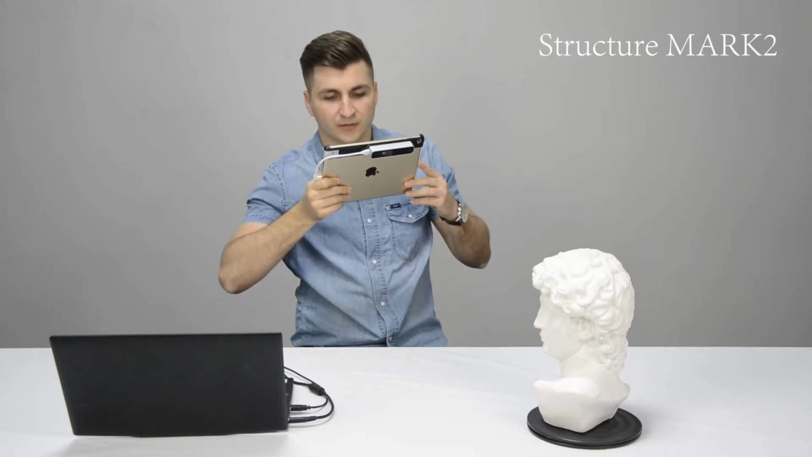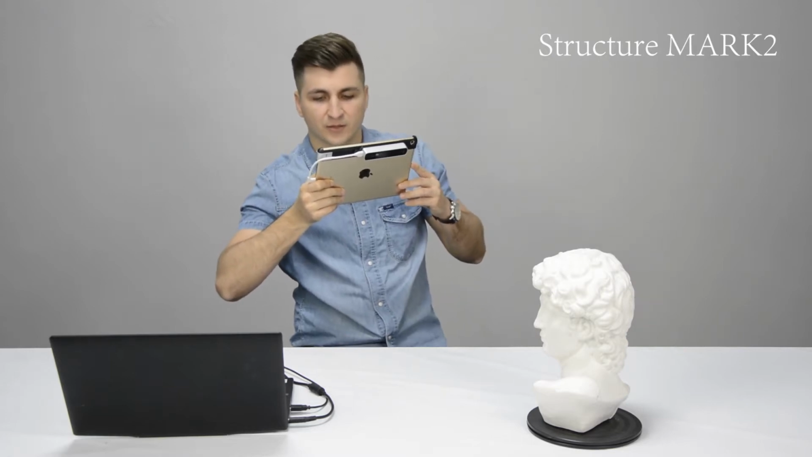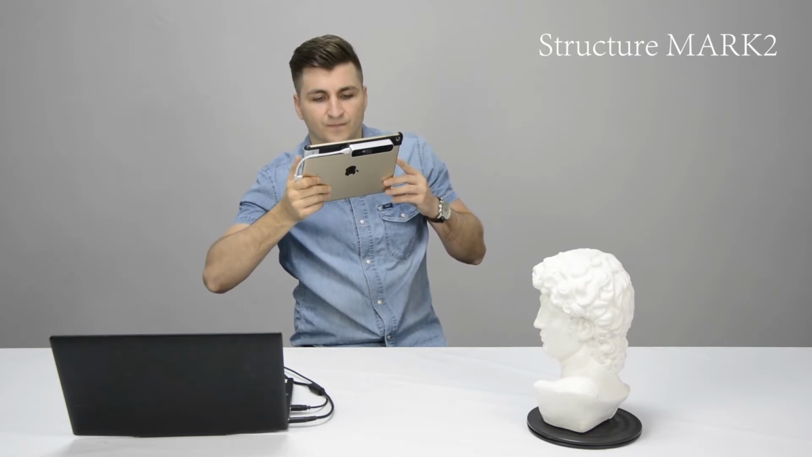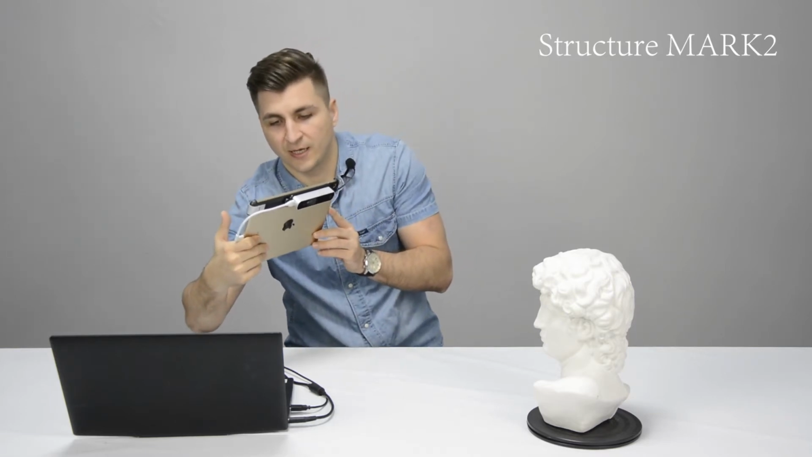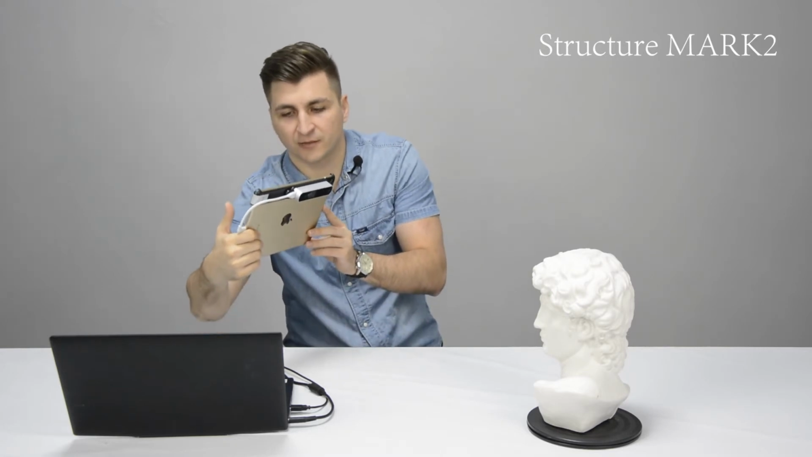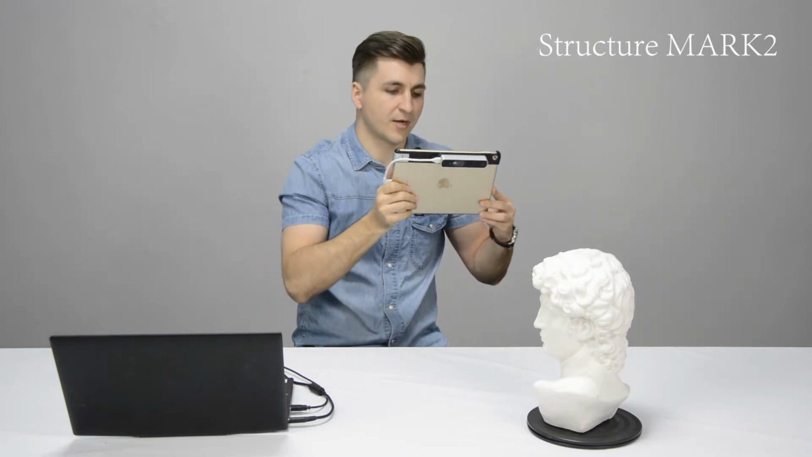You first need an iPad, and then you upload the software, so you scan from there. So we start. You just have to place the object on a table or on a chair if you wish, and you have to move around it because you cannot move the object. And you just go around it.